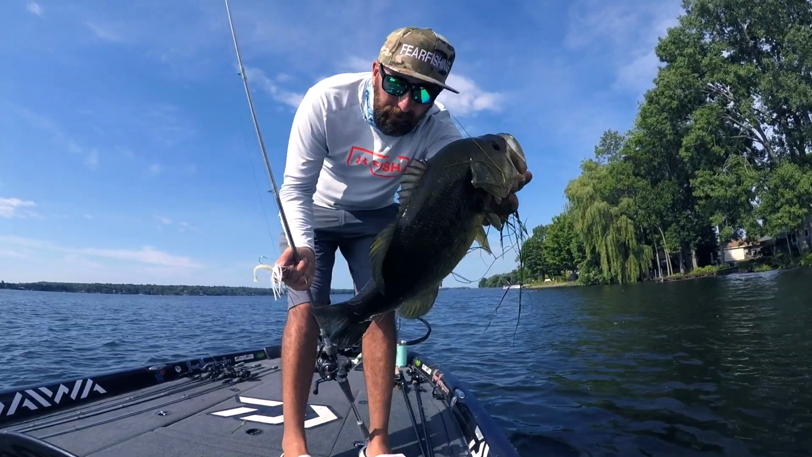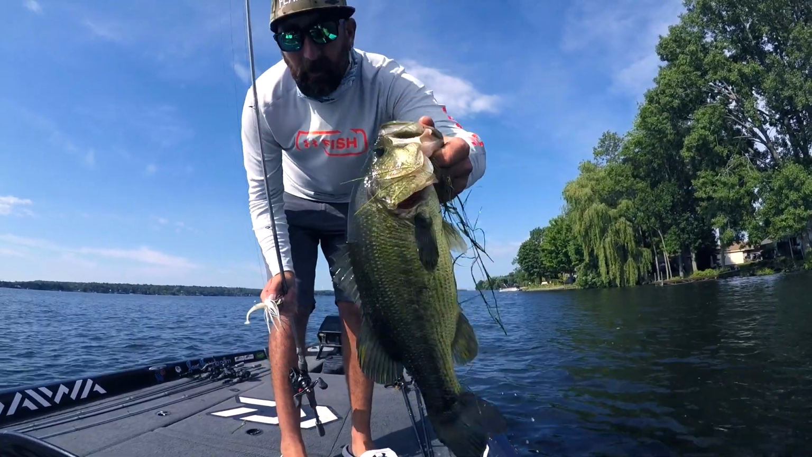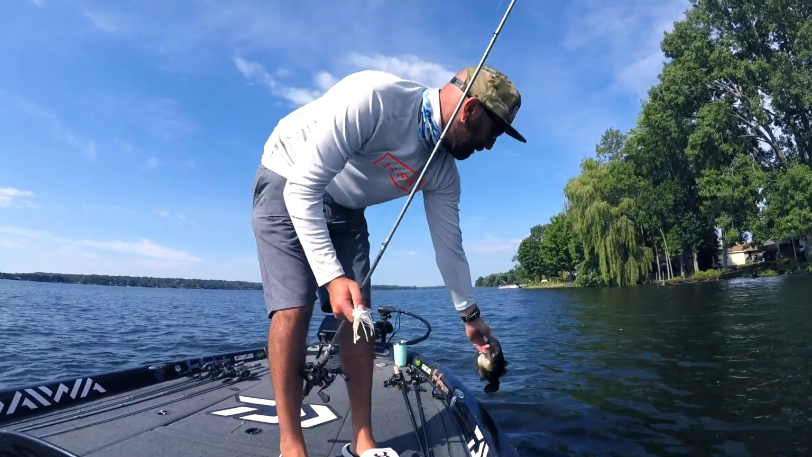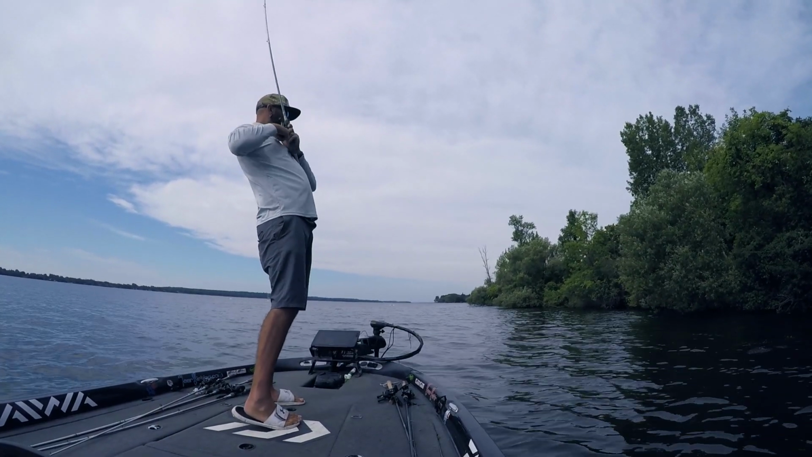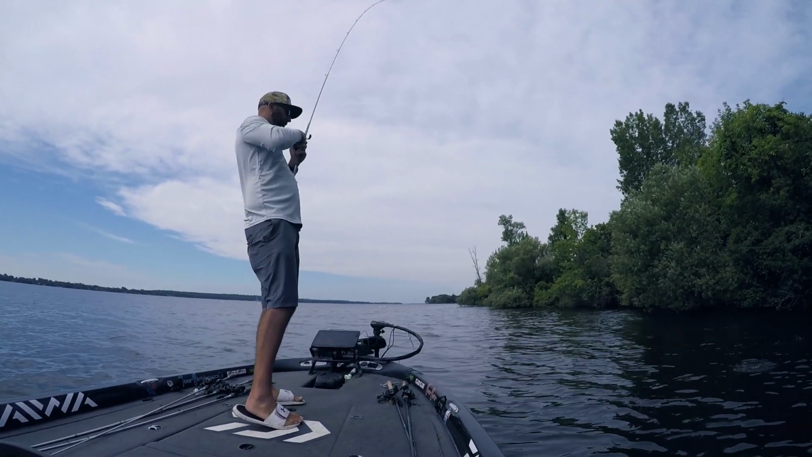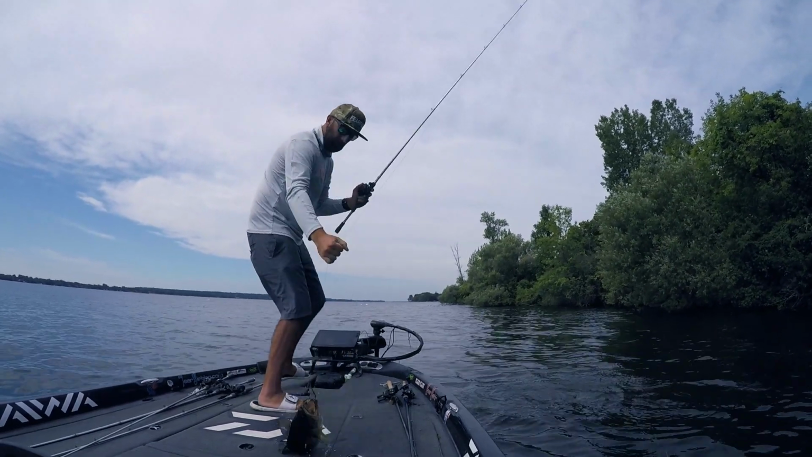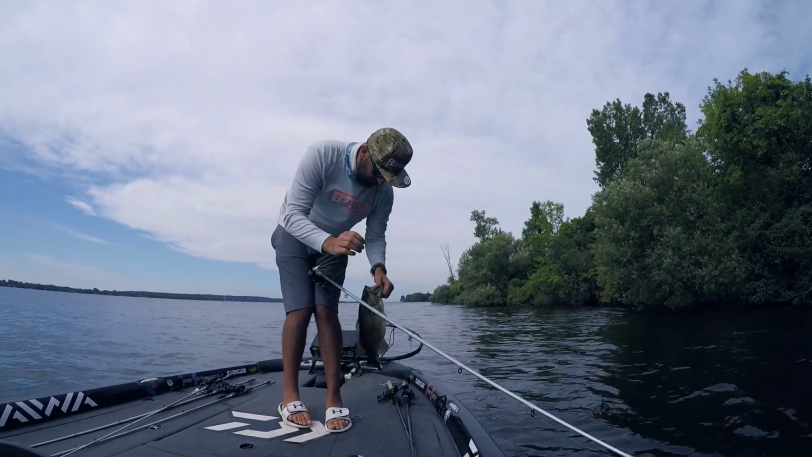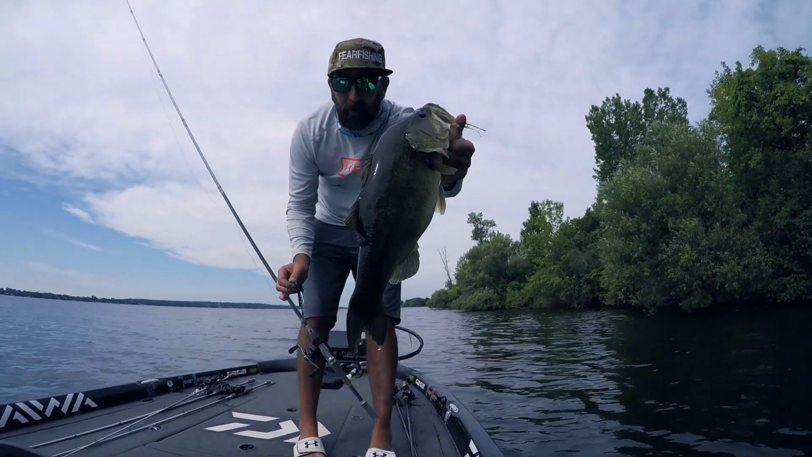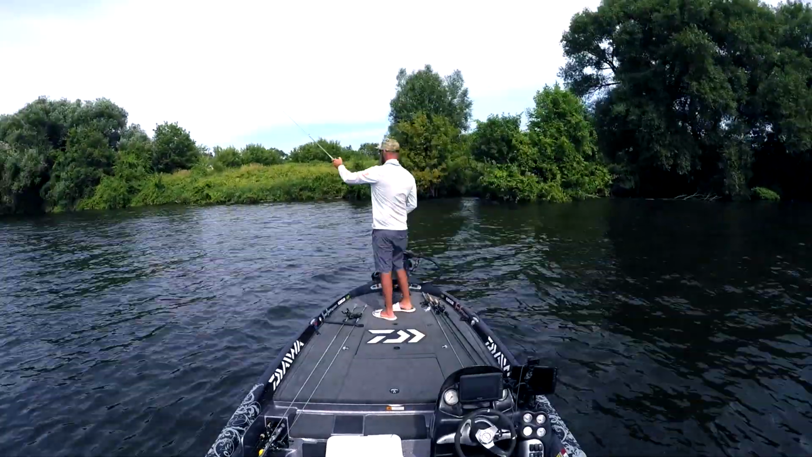Okay, the better one. Chubby. A buckino. Flippin' donkey. That's a good fish. I think that'll go 3 pounds. Boom. I'm gonna throw them in the live well. Hopefully we can get pictures of more than just one. That's a good fish.